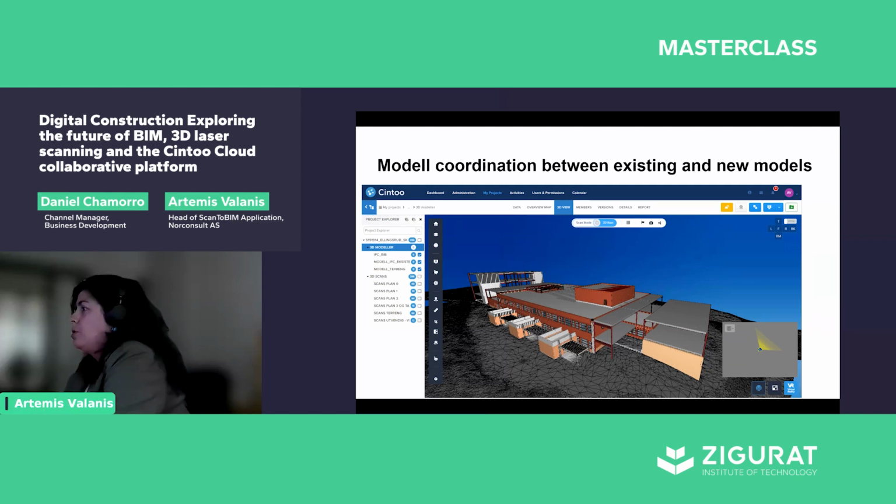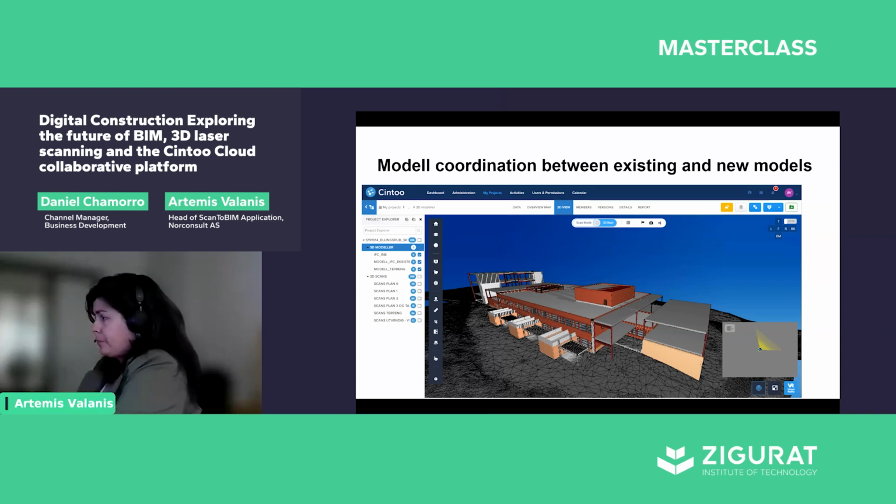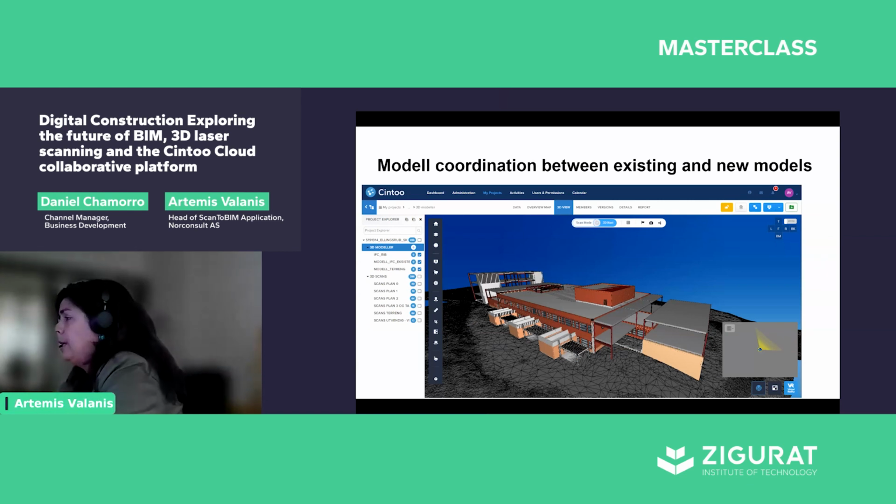So the possibility to view our models against all other models that we develop parallel, but also against existing spaces as captured by 3D scanning is very valuable for our projects.